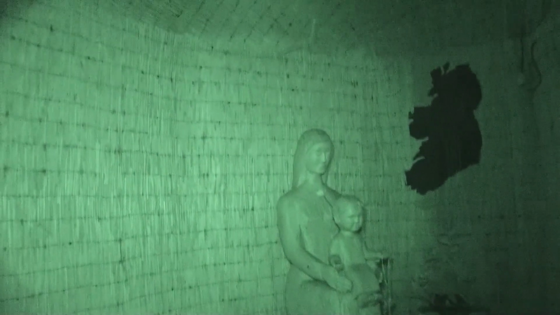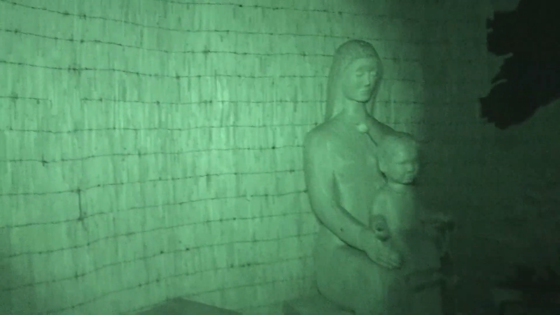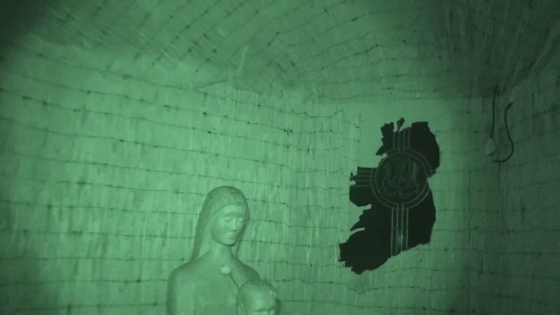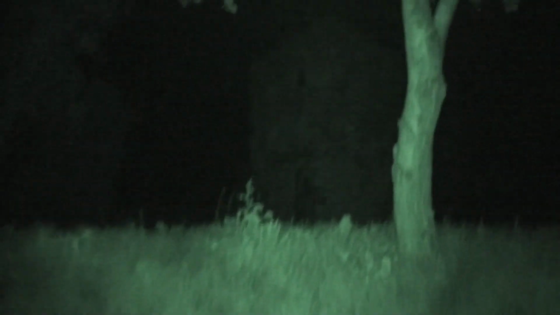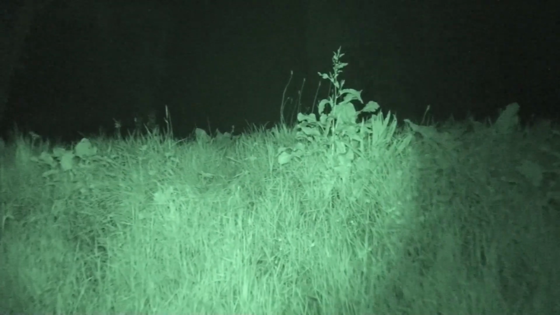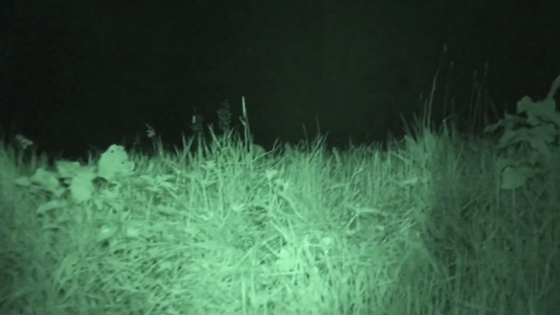Here's the first building with a little statue, and the window marked out in the map of Ireland. Right, straight ahead of me is the, oh, this is dumb.